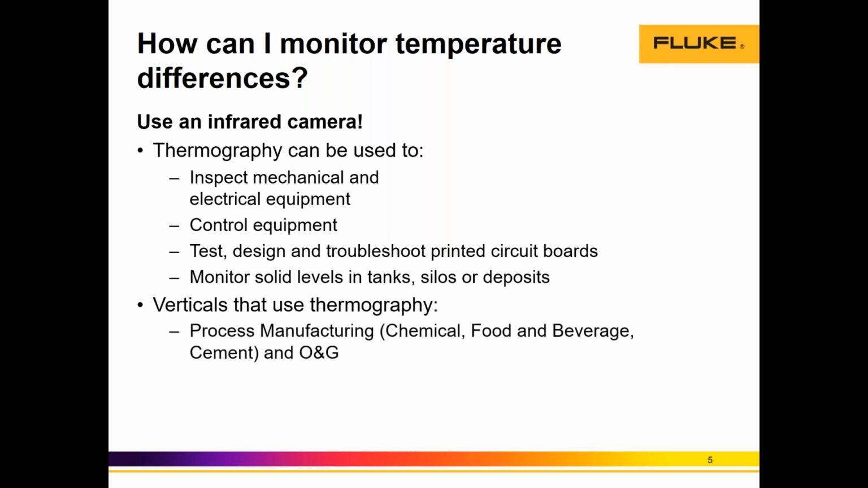One is process manufacturing and oil and gas. And these are in general the biggest serviceable markets that we have. And most of the applications are electromechanical or mechanics assets, and obviously besides the usual electrical equipment inspections. Motors here are thermally inspected because they're very susceptible to heat-related failures. And we're going to talk about this in a minute with some slides that we have.